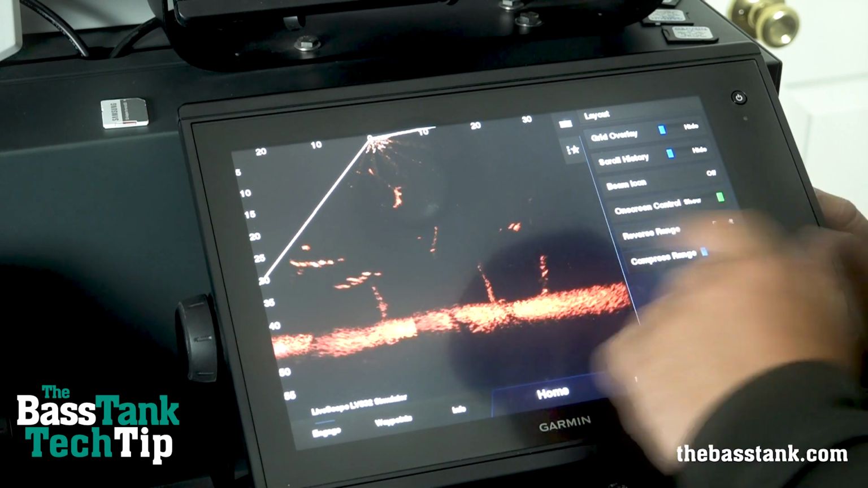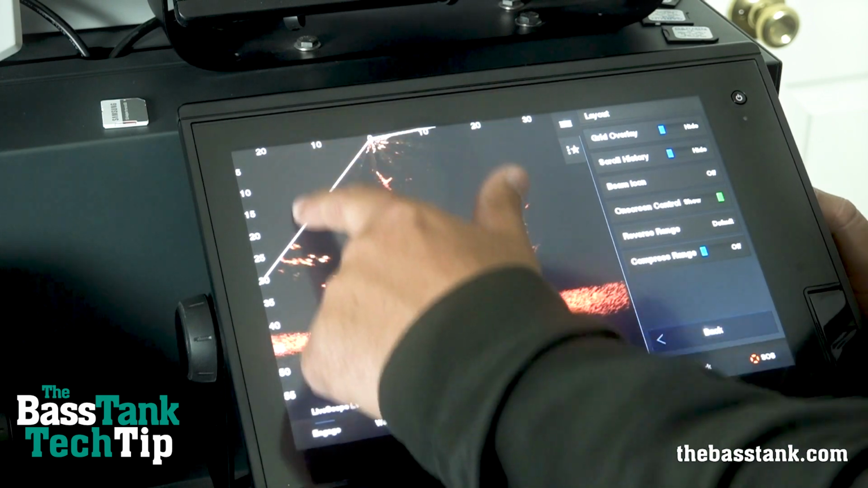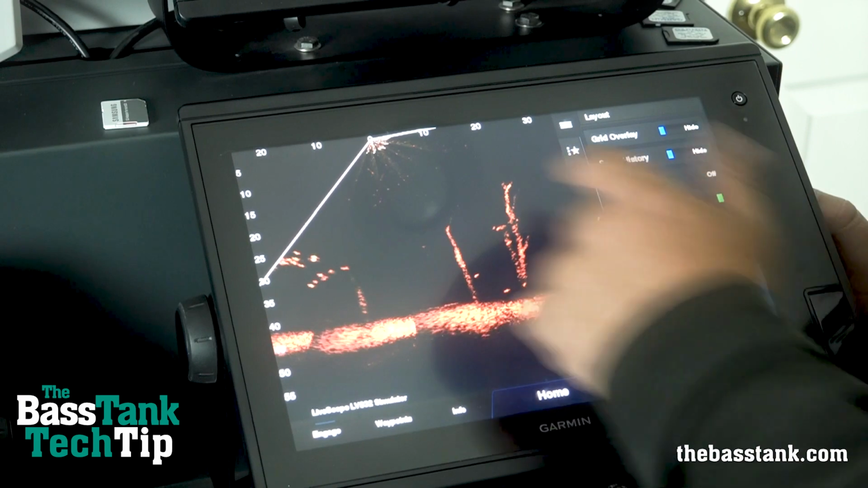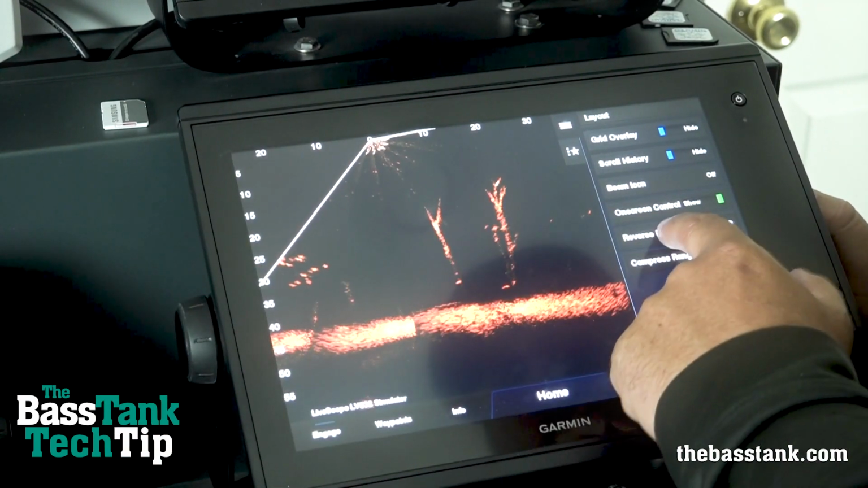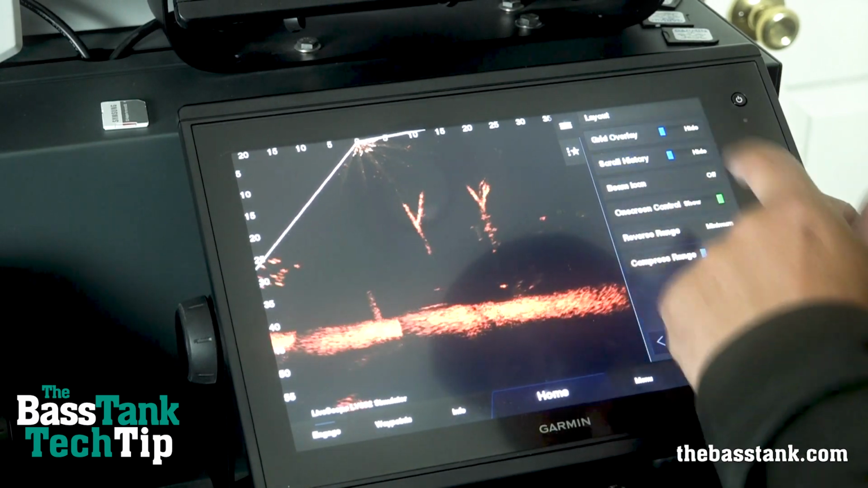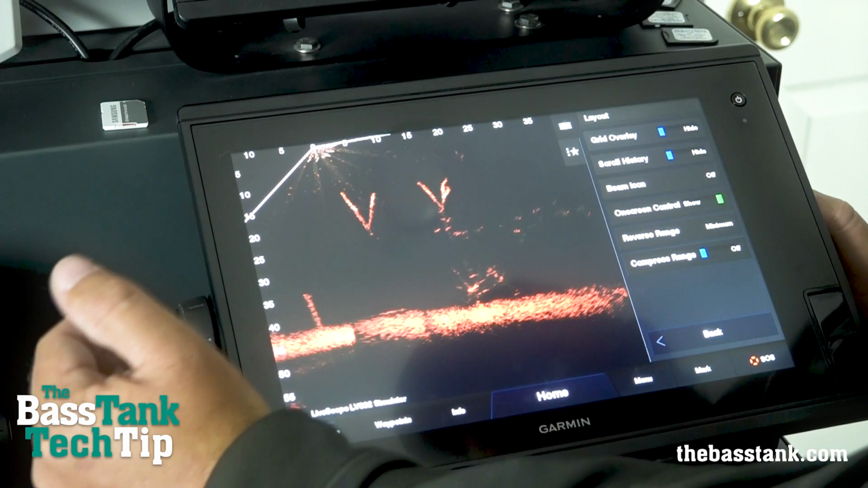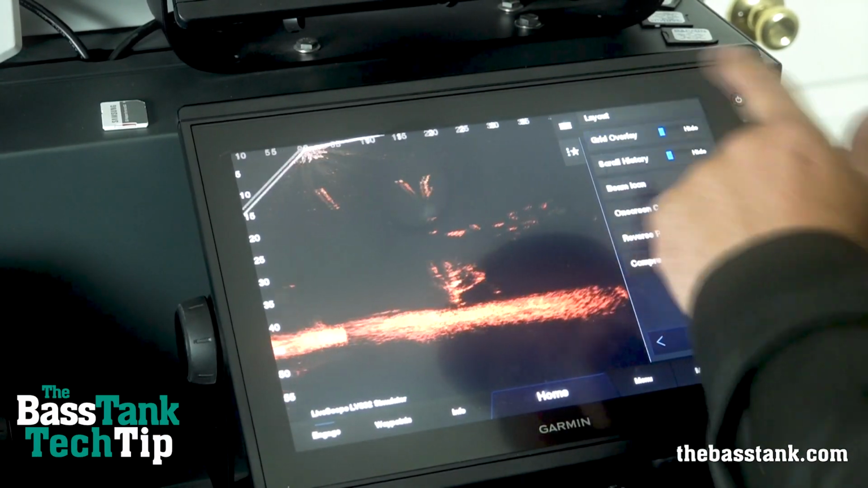Then there's the reverse angle. So we're used to seeing a lot of data in here. I've turned this off currently, but there's this corner right here. The reverse range, this is actually your boat, and then this is looking behind. They now give us the option to make that minimum. So it really crunches that down so I see less of the boat and I see more in front. Or I can actually hide it.